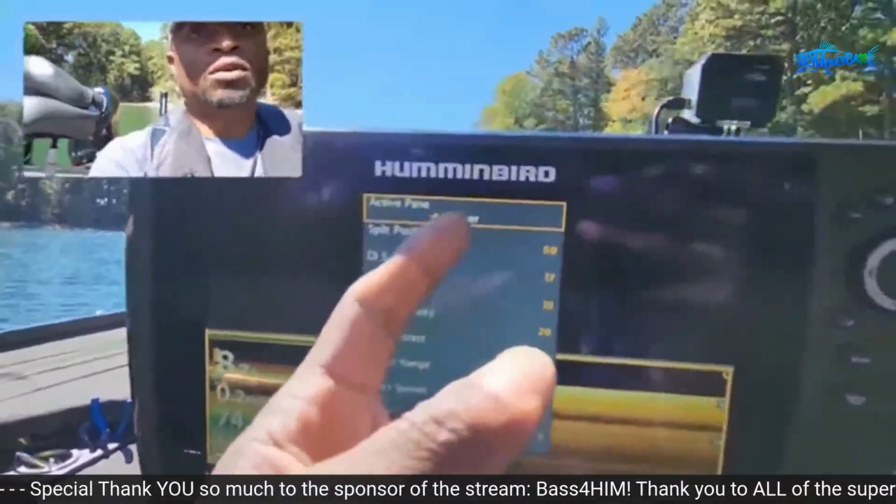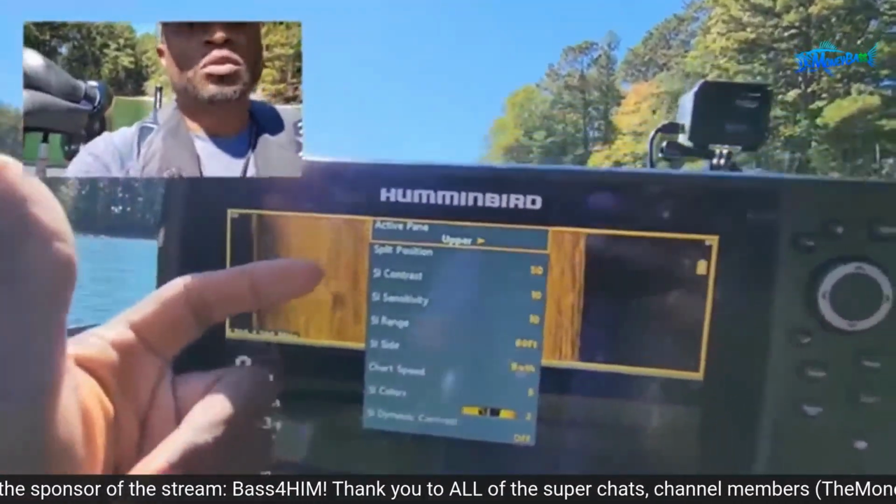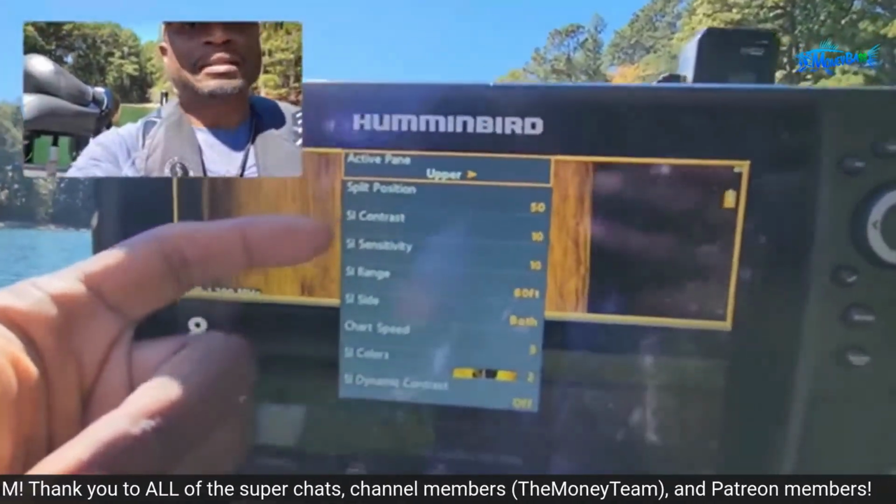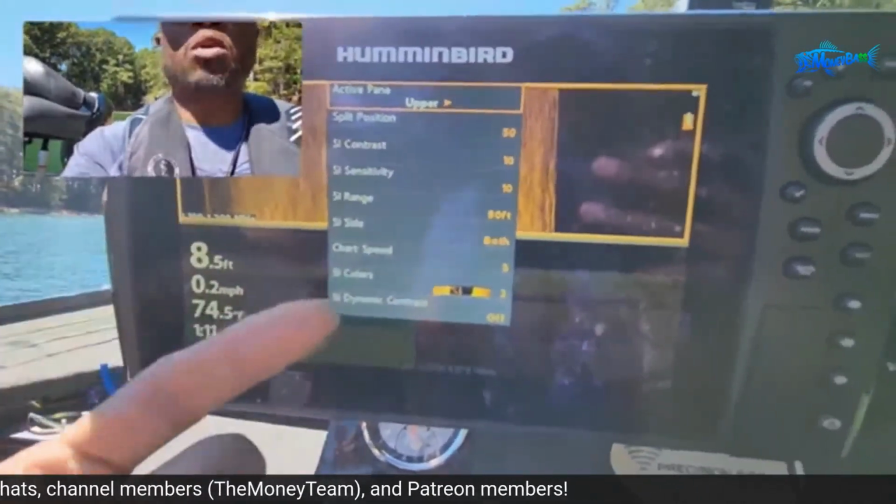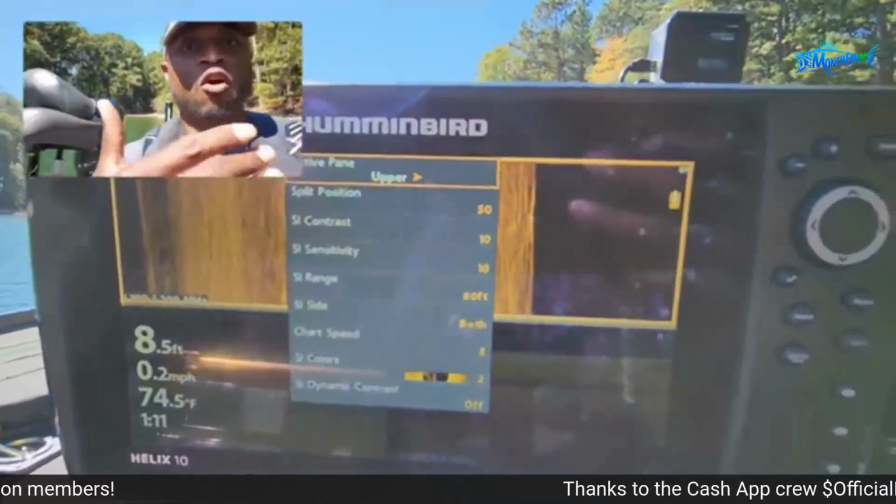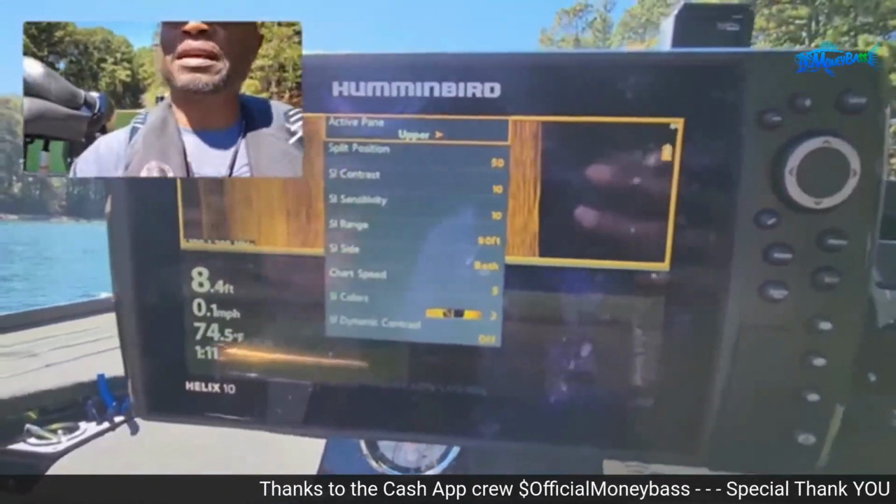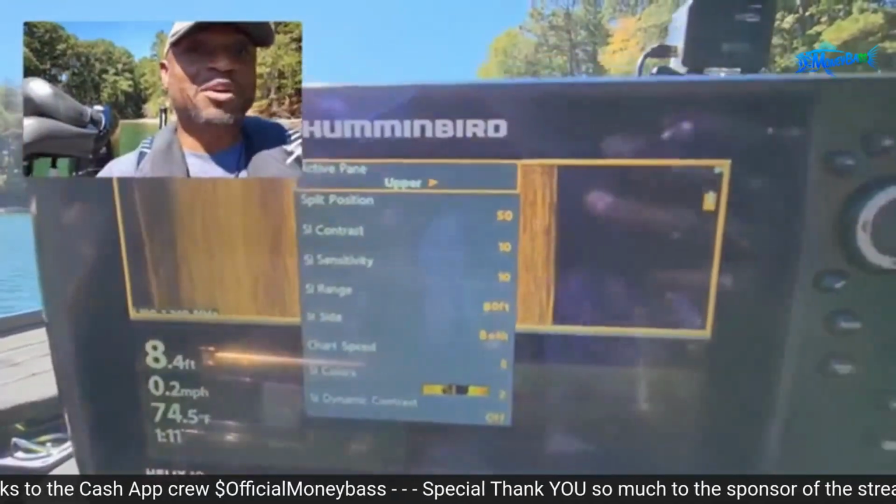I'm on the lower level, as you can see right here. Now let me switch this to the upper level. This is going to be my side scan up here, and there are my side scan settings. I do adjust those settings depending on what I want to do. If I'm going to go directly down the middle of a cove, I may widen this out a little further so that I can see farther out to the left and right of the cove. But for right now, I'm just going to run down on the left side and show you what I have found, which is going to be some very good stuff.